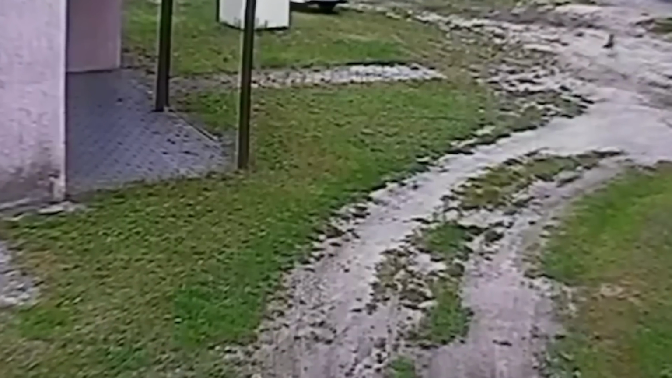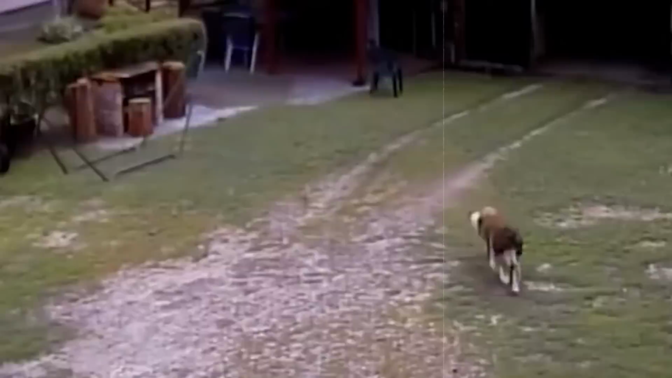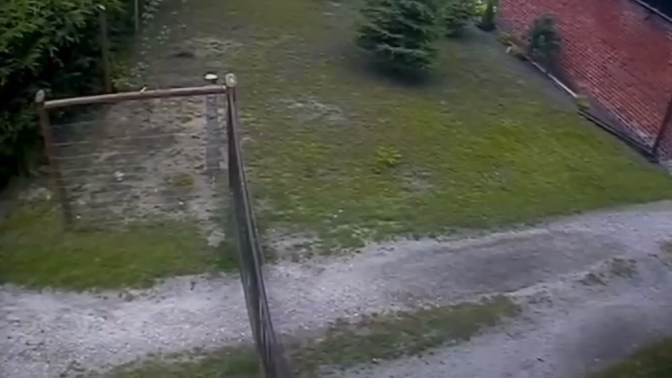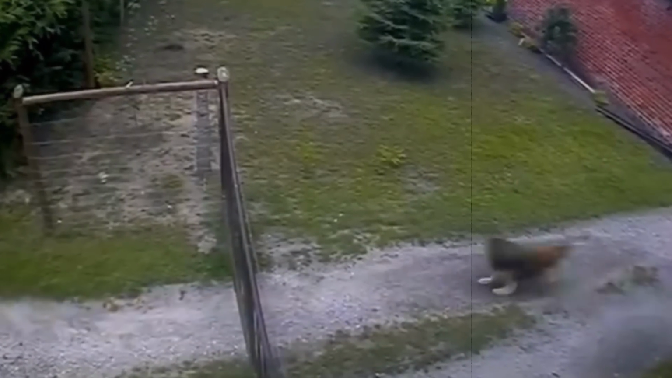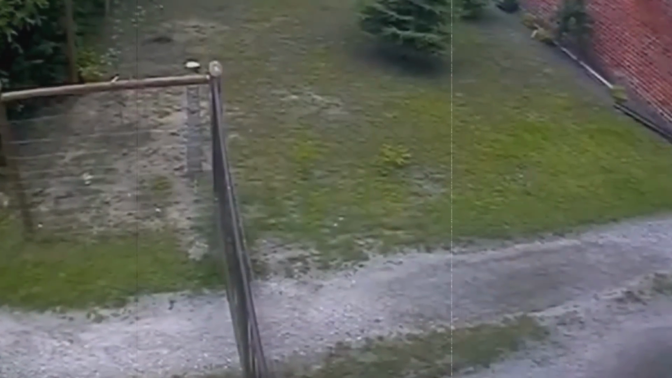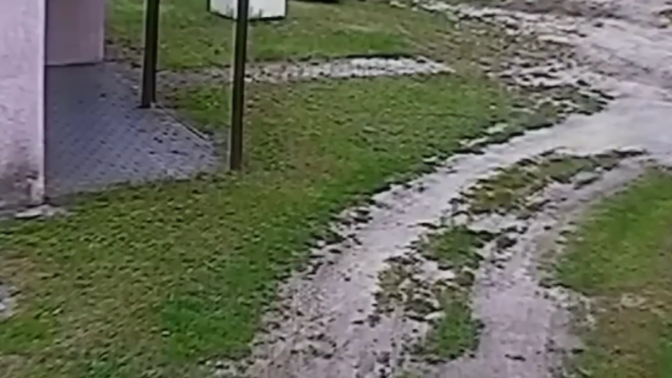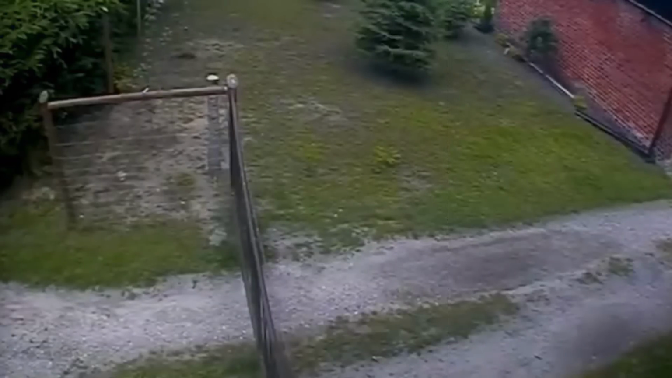This video is a vivid example of the instinctual roles animals play in nature. The fox as a hunter and the dog as a protector. It's fascinating to see these natural behaviors unfold right in a domestic setting, a reminder of the interaction between wildlife and domesticated animals.